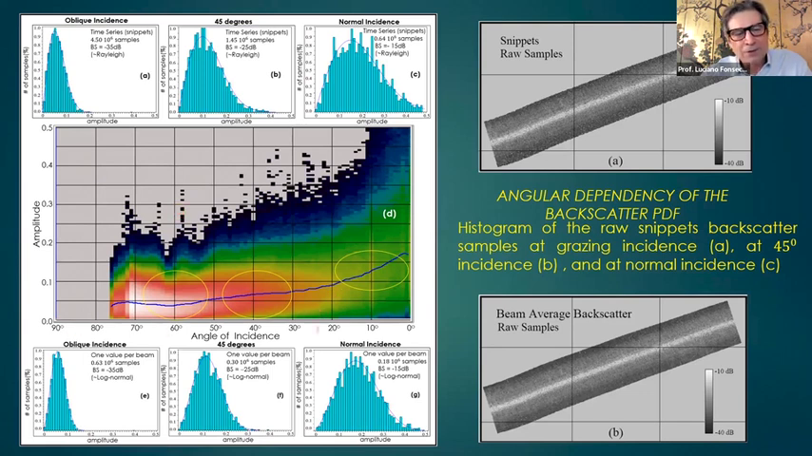So you have the angle here, the angle of incidence. So this is normal incidence, oblique incidence, and here is amplitude, okay? The color here is like blue is a number of samples. Blue is few samples, and red and white, a lot of samples, okay?